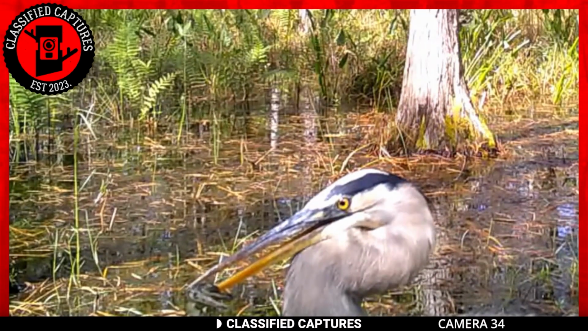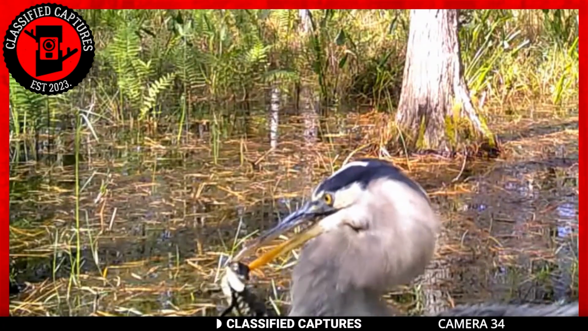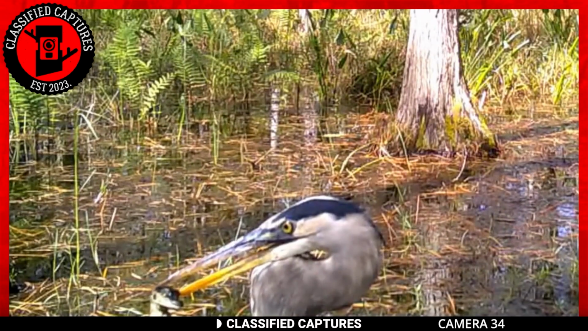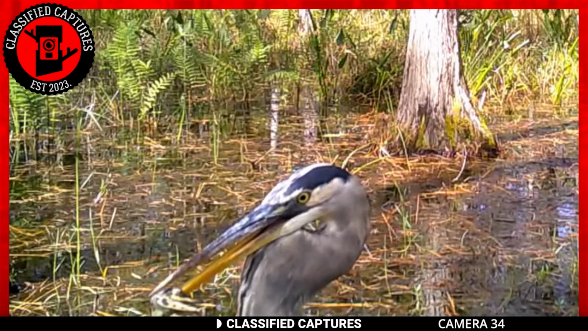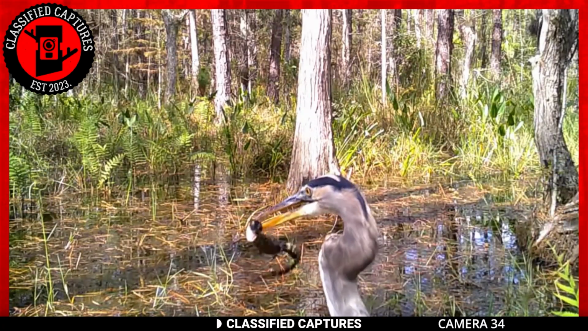Watching this footage leaves me feeling sorry for the baby gator wiggling between the heron's beak as it struggles to free itself from its captor. We can't fault the heron either. It's gotta eat. The wild is brutal, and everyone must do what they must do to survive. Anyone or anything that does less than that will not thrive. The circle of life may be unforgiving, but it's a necessary part of the balance in nature.